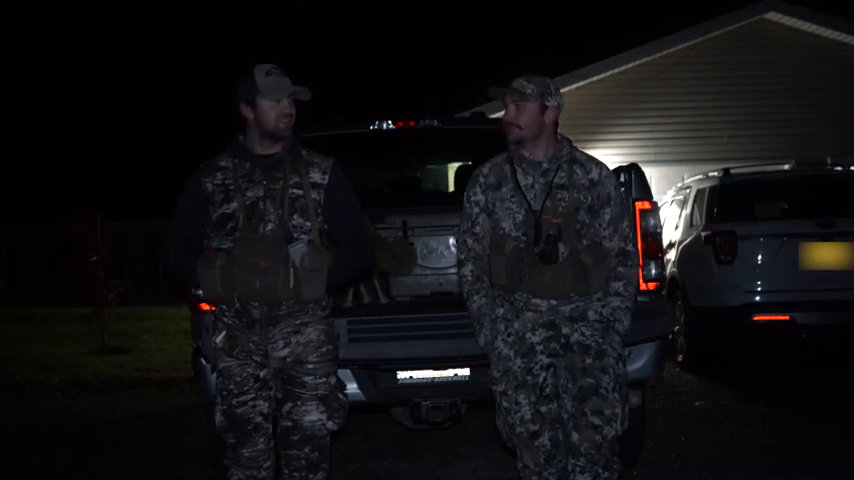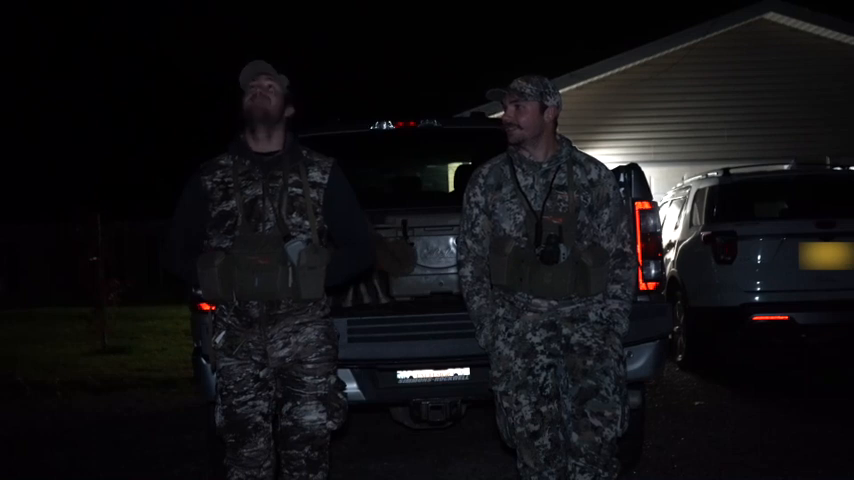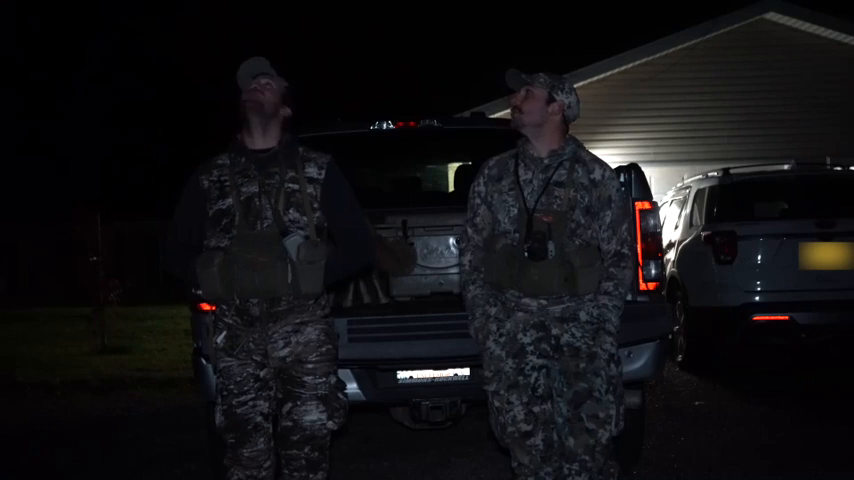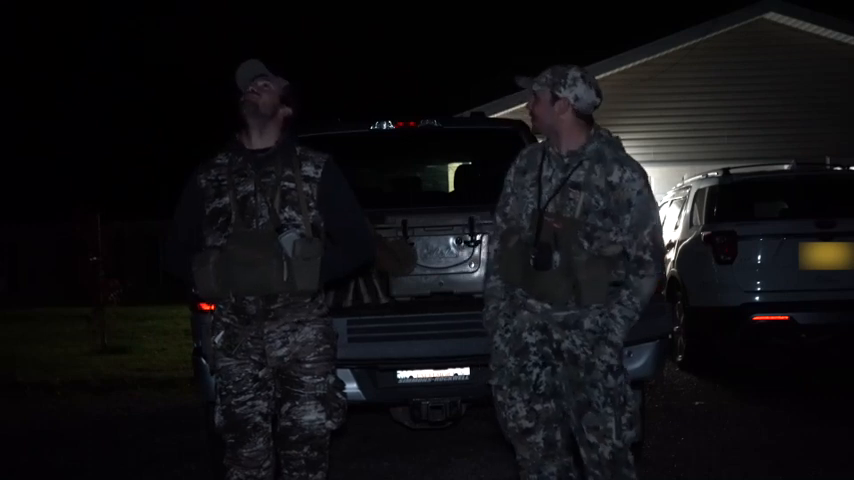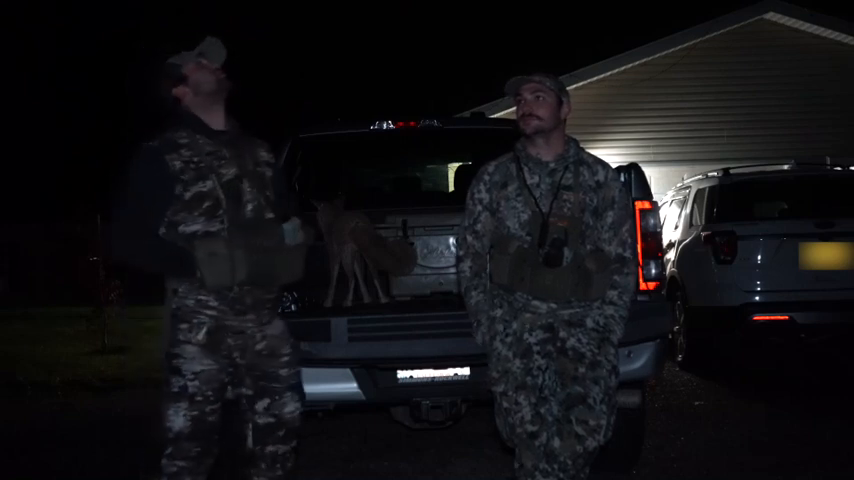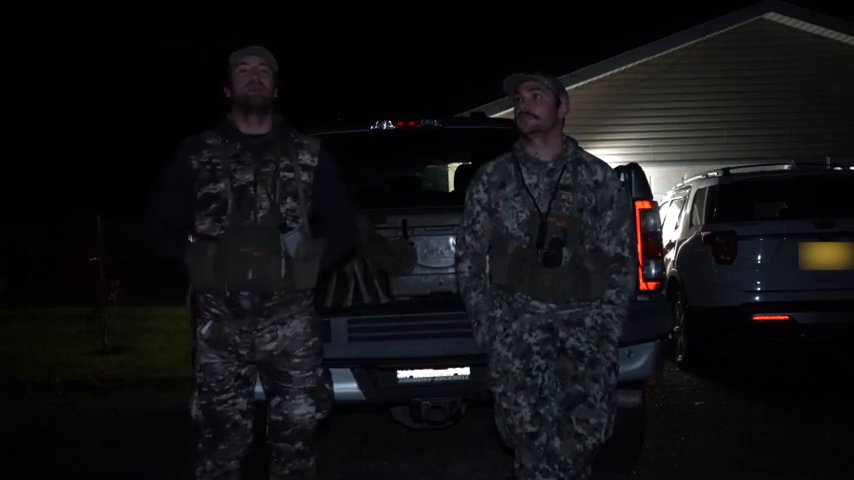But let's go see if we can get some more tonight. It's honestly pretty nice, guys. I mean, it's a little bit overcast. At least the moon's not out yet. Yeah, I think a lot of it is the moon just isn't quite out yet. It looks pretty clear right here, but where we're going, it could be overcast.